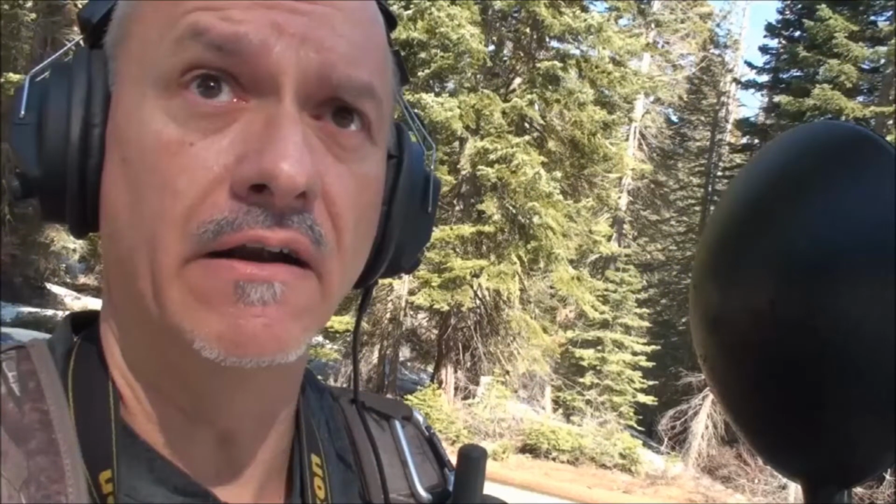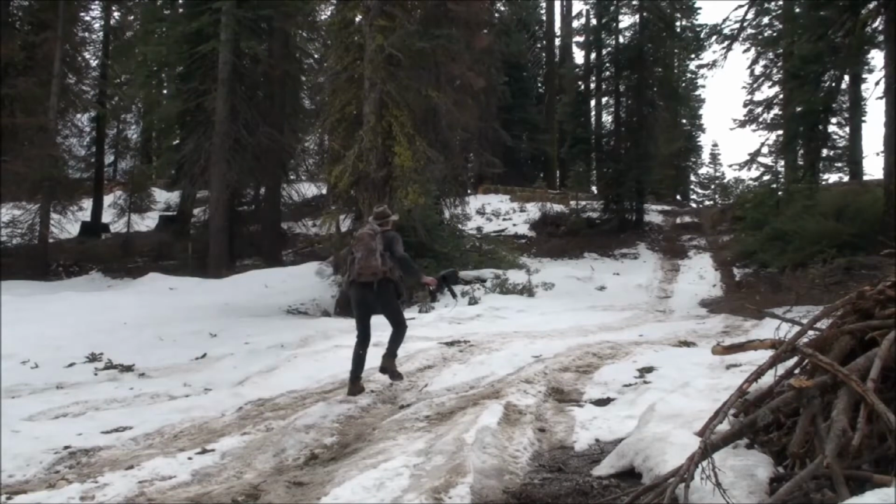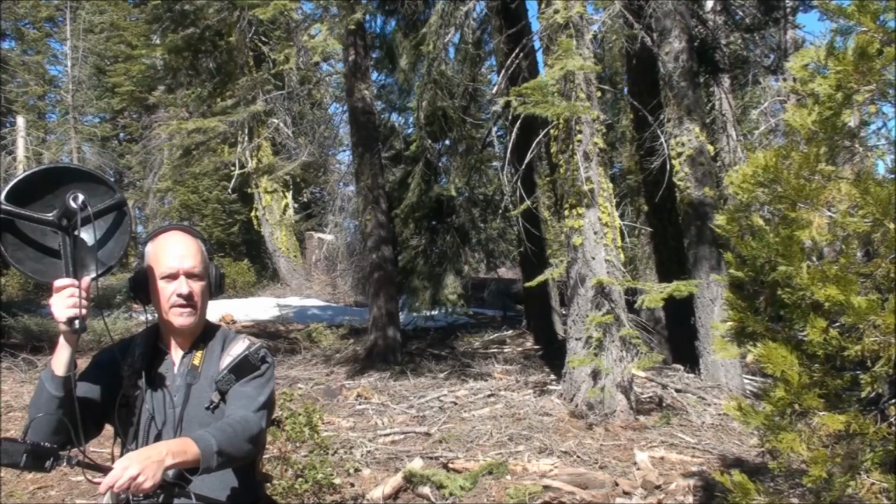At this point, I had to make a decision. Do I stay put and continue trying to collect audio evidence, or do I go after it with the hopes of collecting photographic evidence? I chose the latter. I grabbed some additional equipment and then powered up the embankment and began following the creature through the woods, using the parabolic microphone to pinpoint the creature's location.